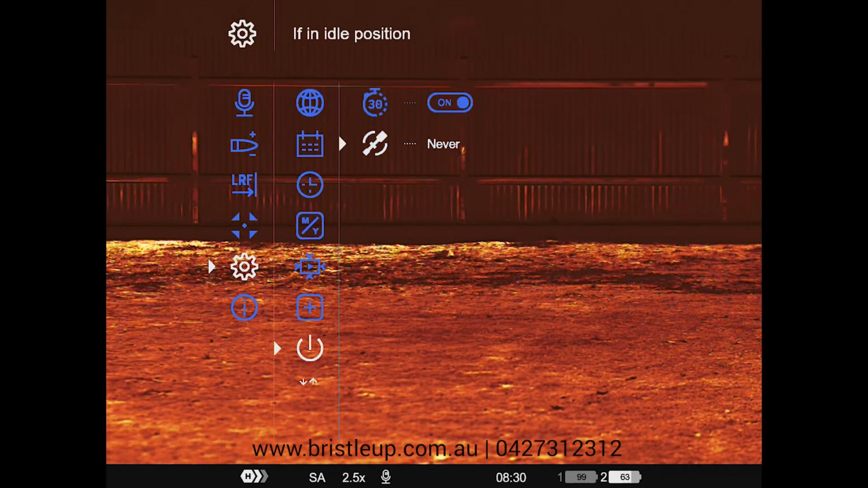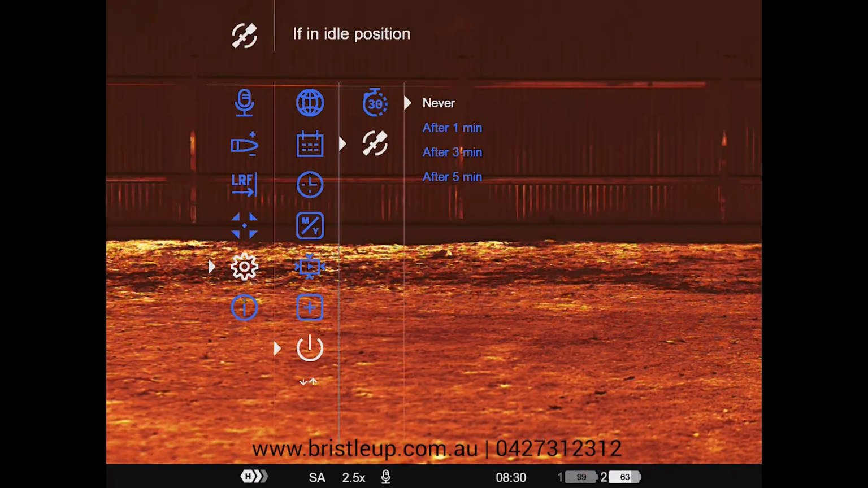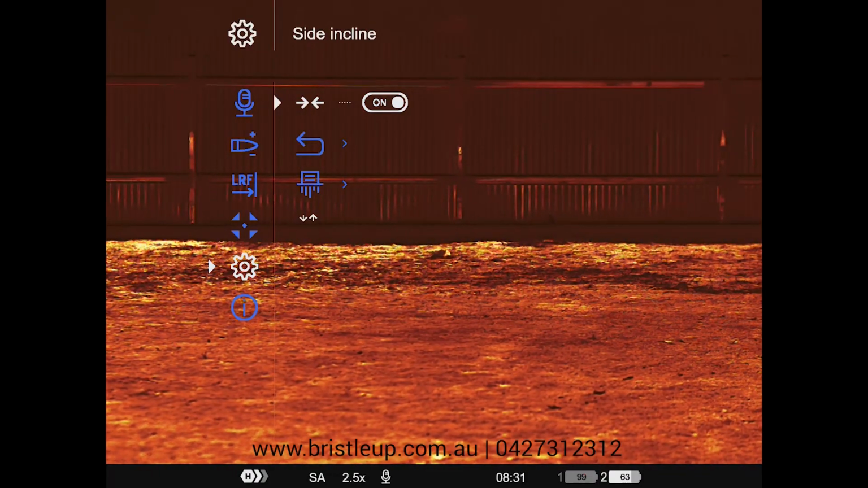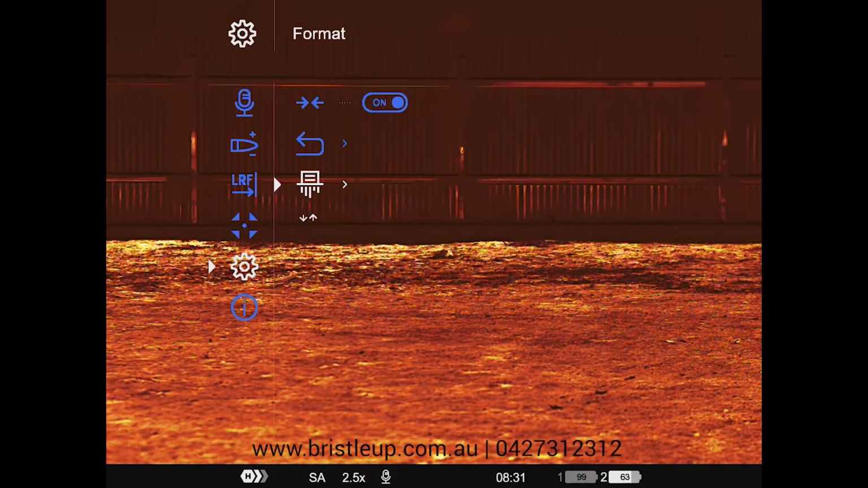So in here, you'll be able to set whether it turns off after a period of inactive use. So after 30 minutes, it'll turn off. And if it's in an idle position, you can change what it does as well. And then we have the option to enable our side incline, restore our default settings, and format the memory inside. So that'll just wipe all your videos.